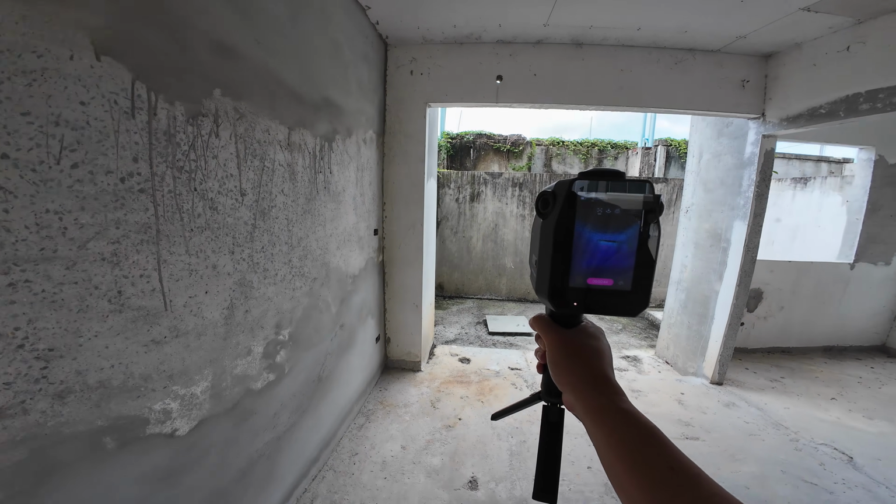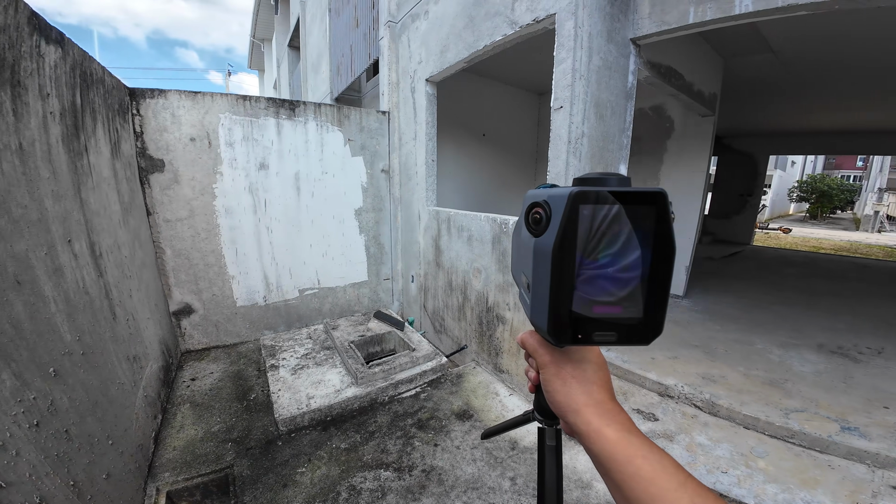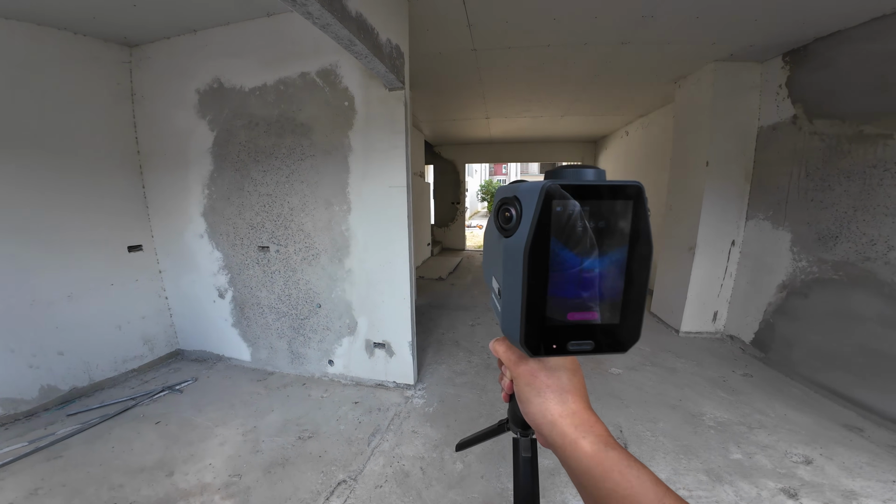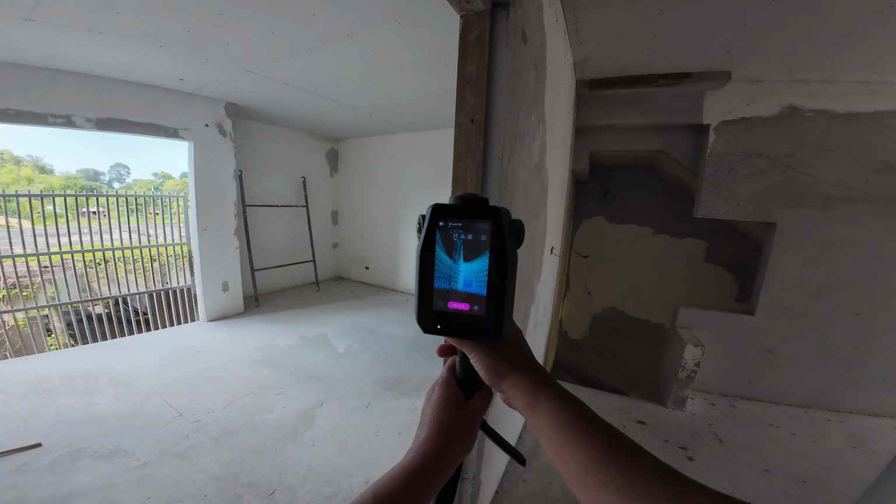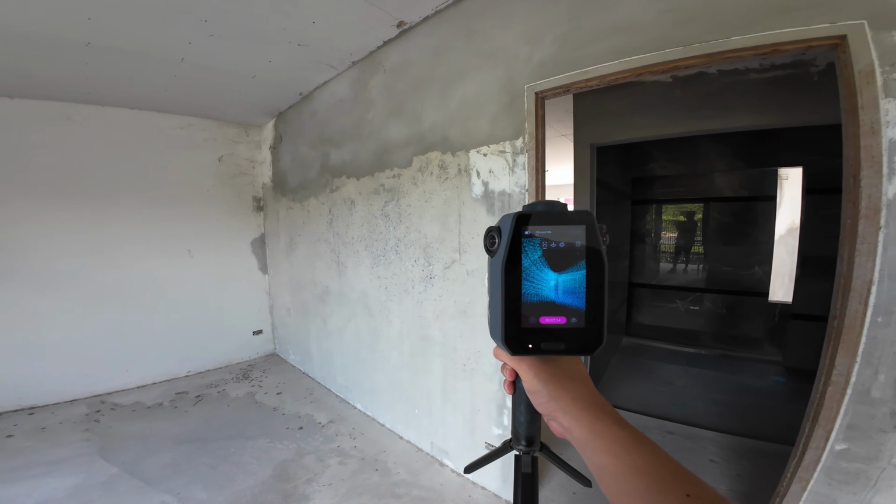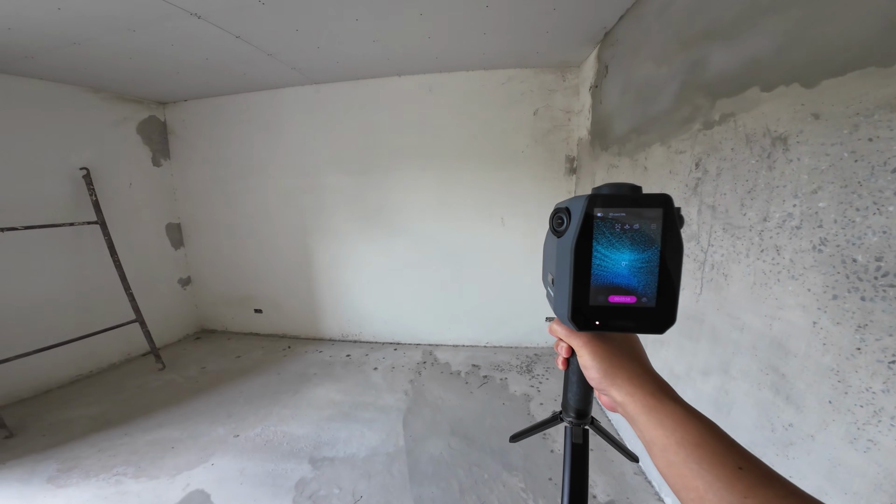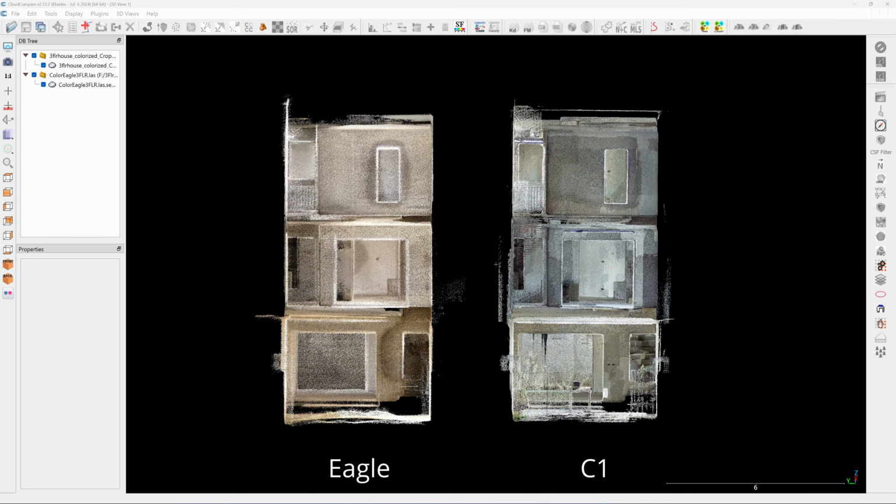I have scanned this house with the Eagle many times before, and I have decided to do a reshoot with the new software and the firmware update. For Chassis one, I have already made a video. These two scanners were scanned at the same walking speed, and I did exactly the same movement when I scanned the entire house. On the right is Chassis one, and on the left is the Eagle.